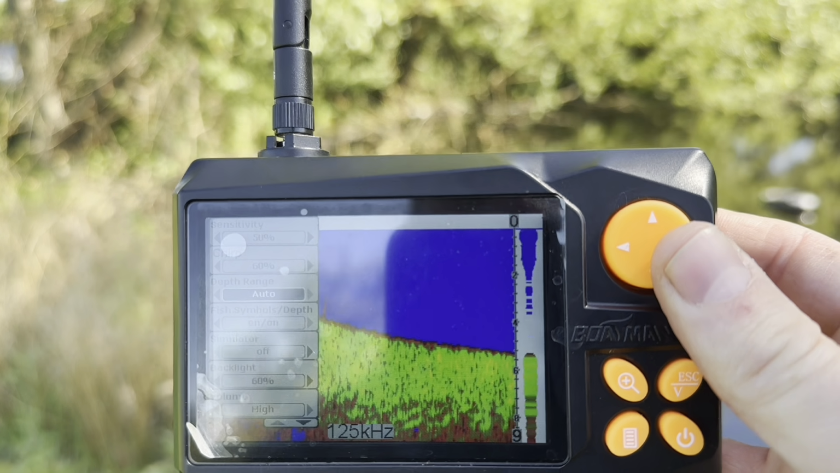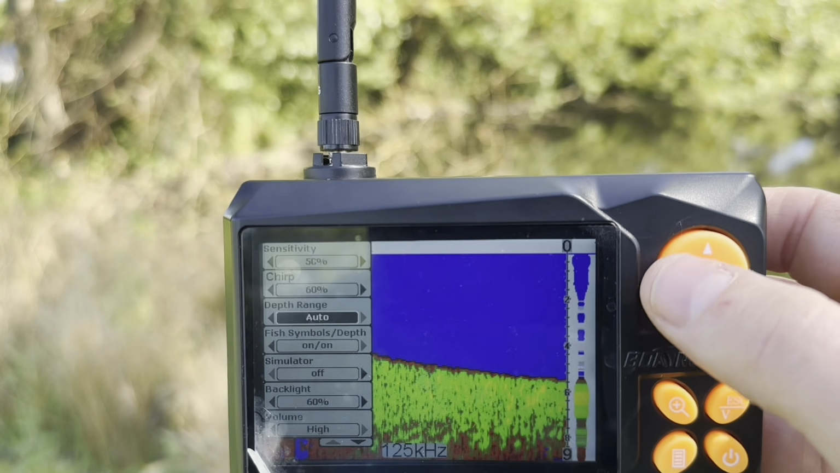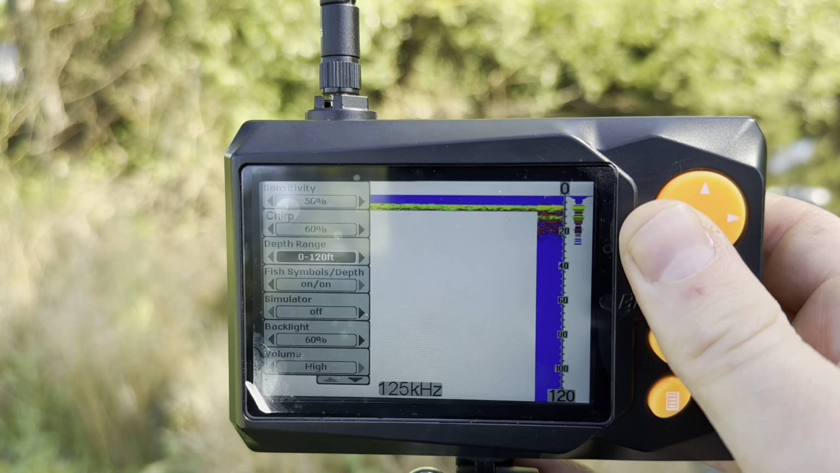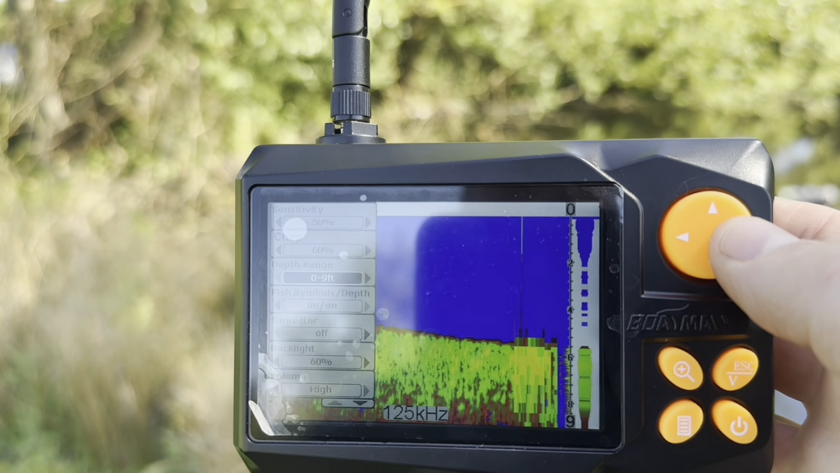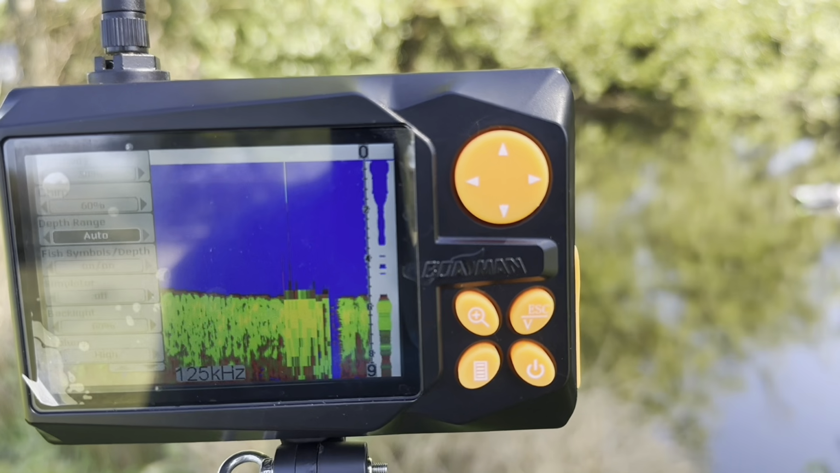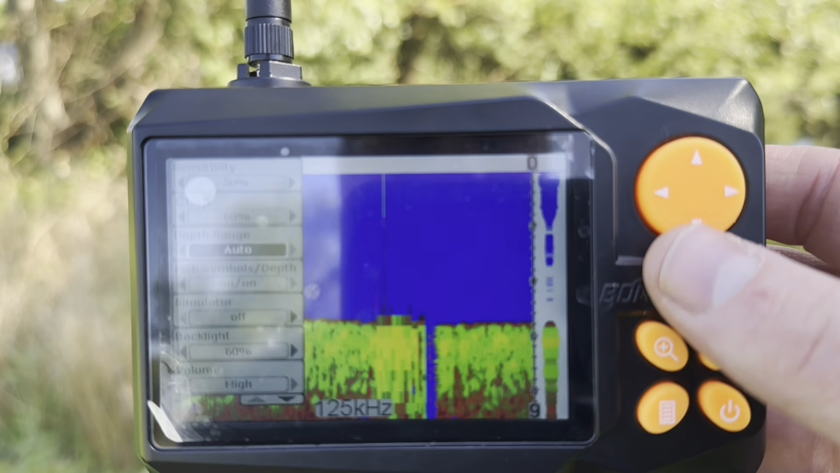Next up, we have our depth range, which you can change, which will change the aspect ratio of what you're reading. Always set this to auto. You can change from 0 to 120 feet, and as you can see, the reading is kind of crazy. You have 0 to 90, 0 to 60, 0 to 30, 0 to 15, 0 to 9, and that is the lowest you can go. I always just set it to auto. It automatically figures itself out, and if you go into a drop off with some deep water, it's going to automatically adjust for you, so just keep that in auto.